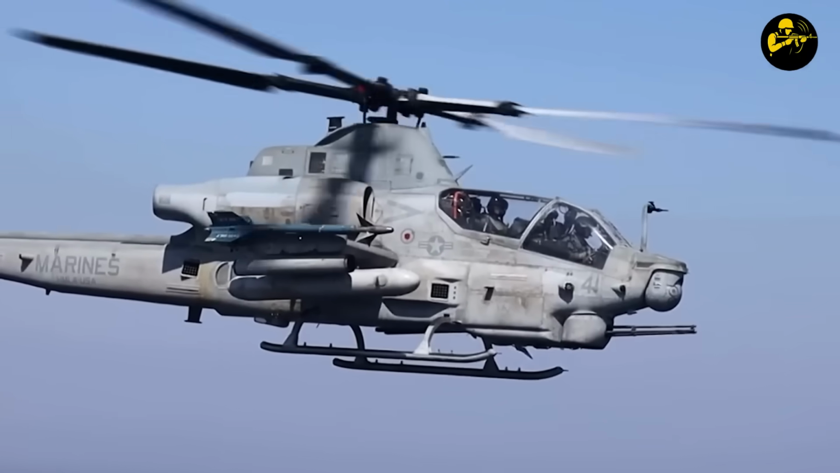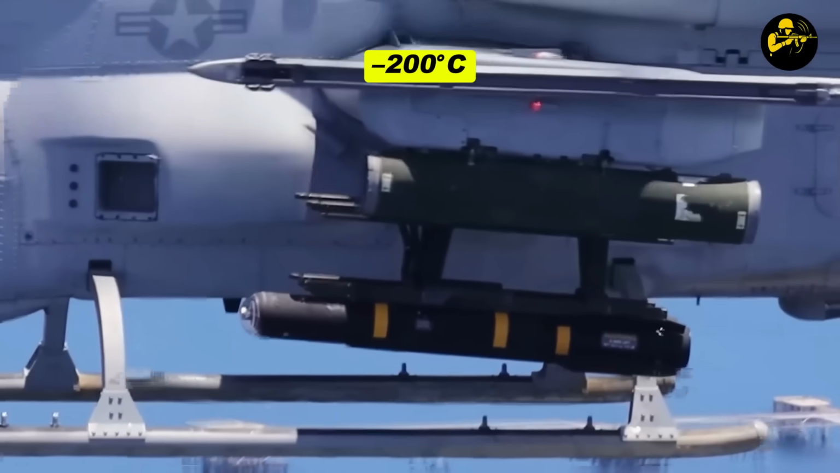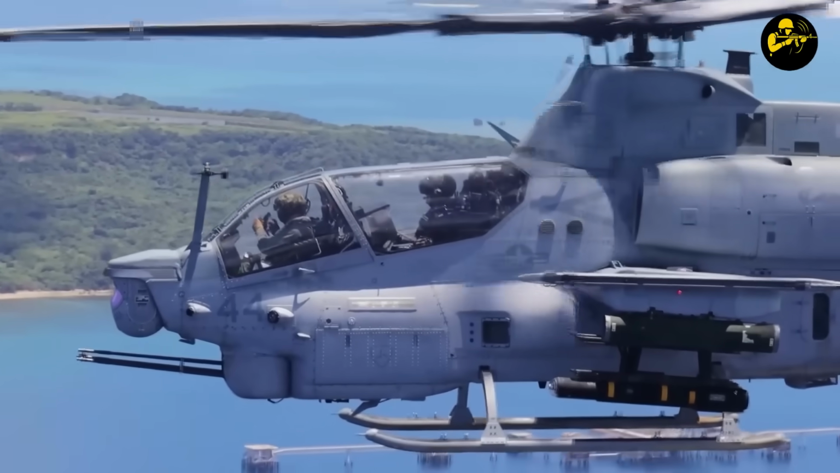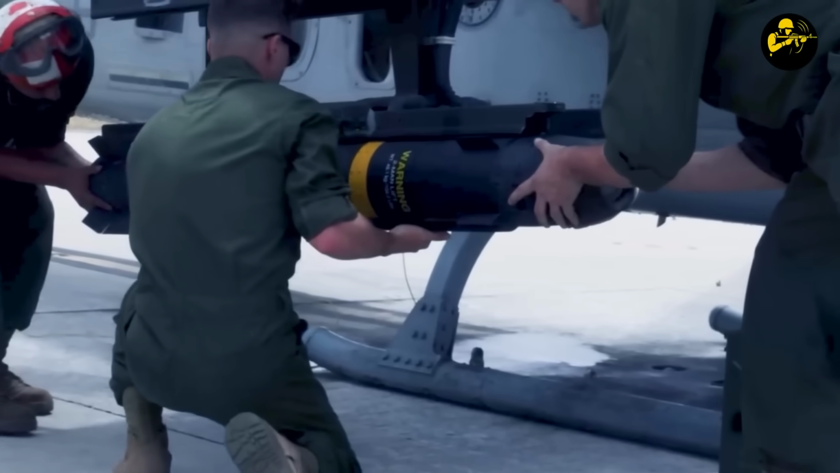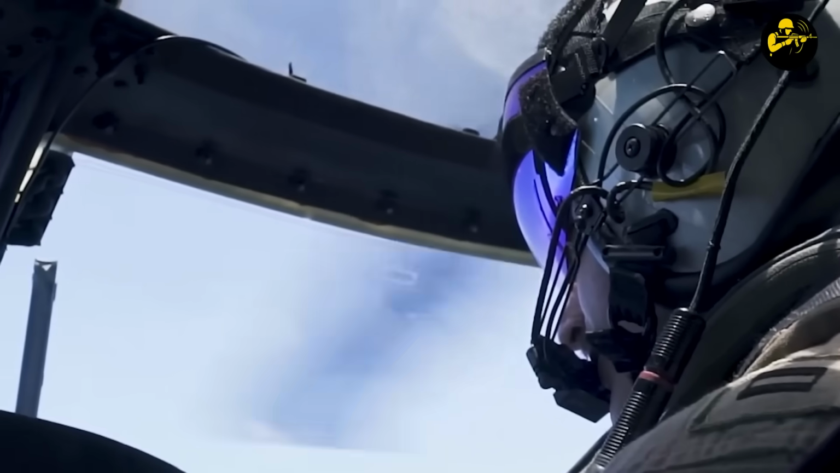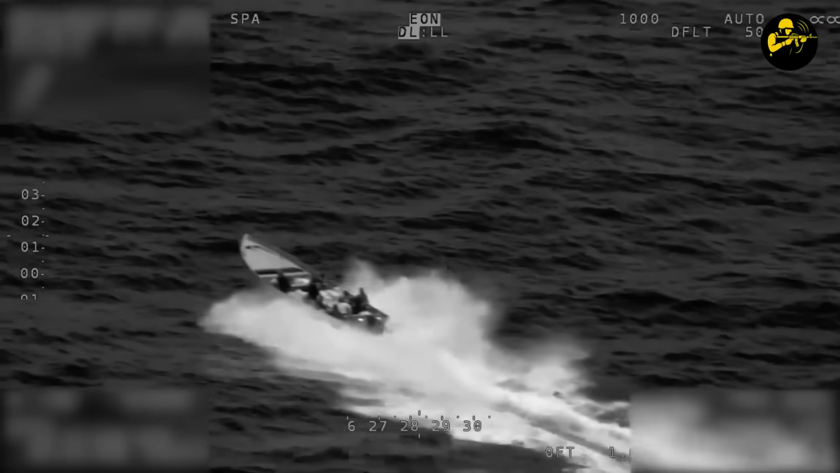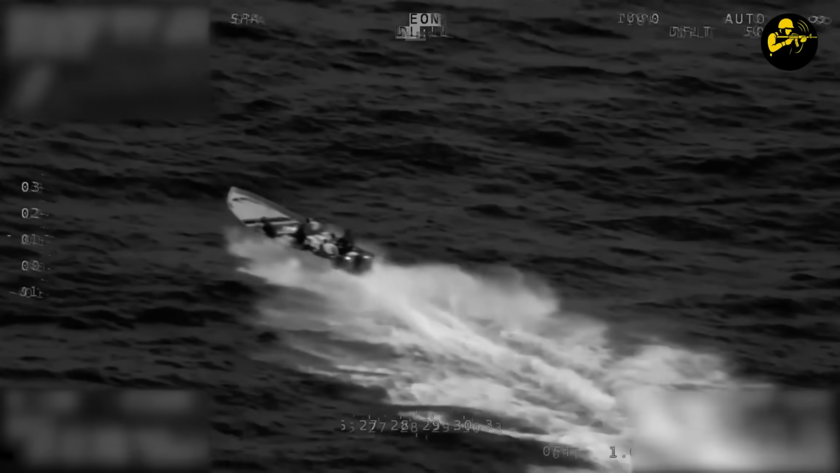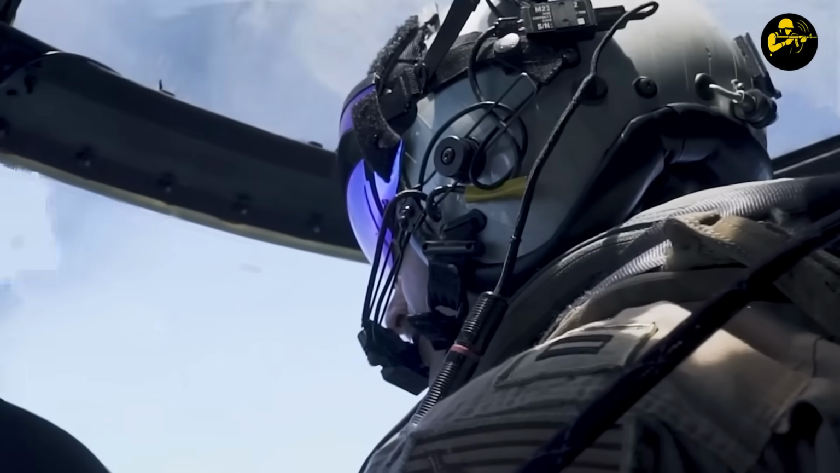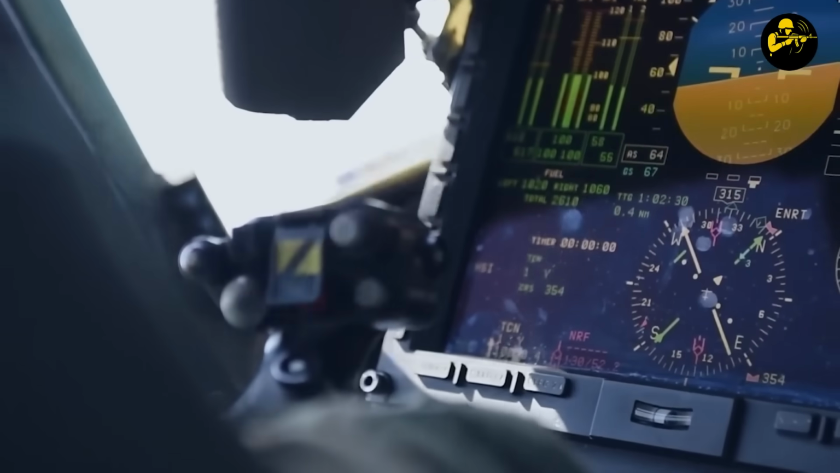Inside the selected Hellfire, the seeker head was cooling to minus 200 degrees Celsius using compressed argon. Supercooling eliminates thermal noise, allowing the missile to detect the faintest laser reflection through its germanium lens. The seeker locked onto the 1113 PRF signature. It ignored wave glints, sun reflections, or random optical noise. It knew exactly which sparkle belonged to it, like a guided missile soulmate.